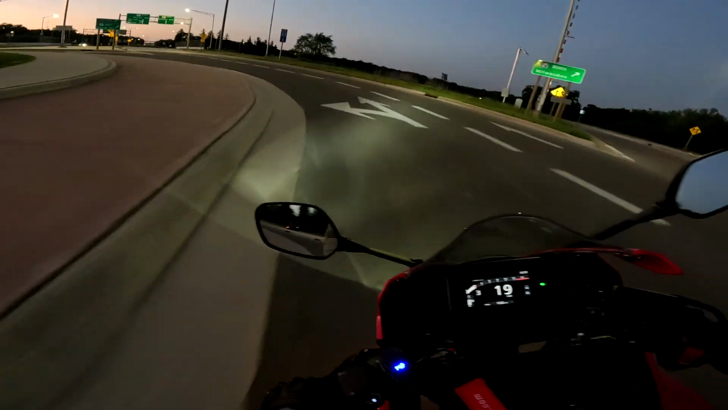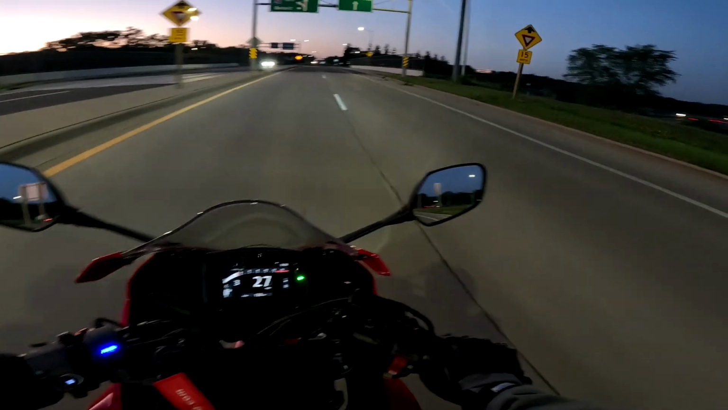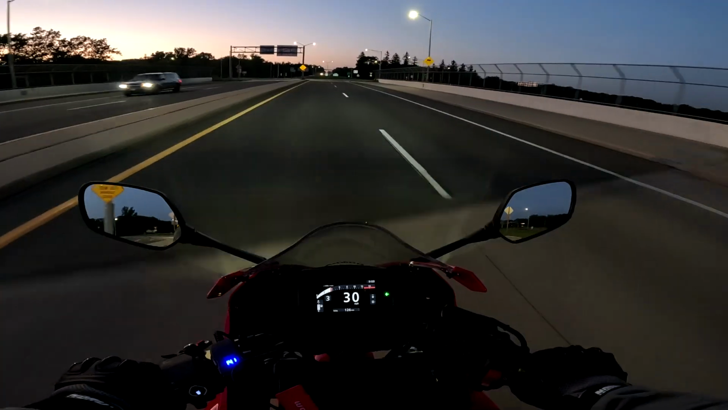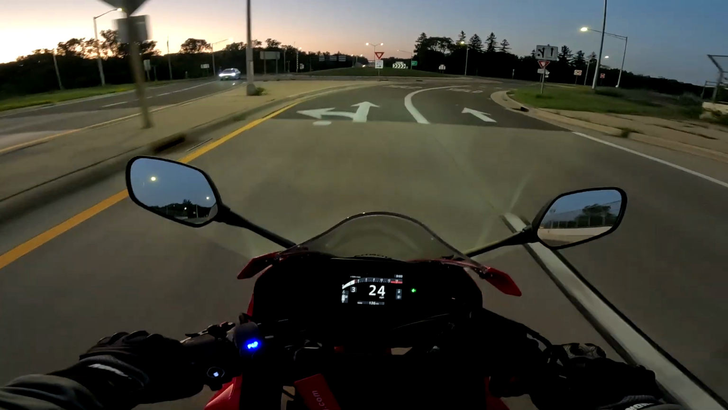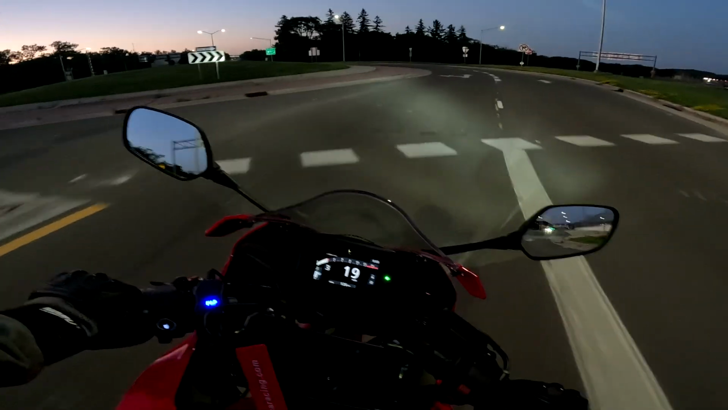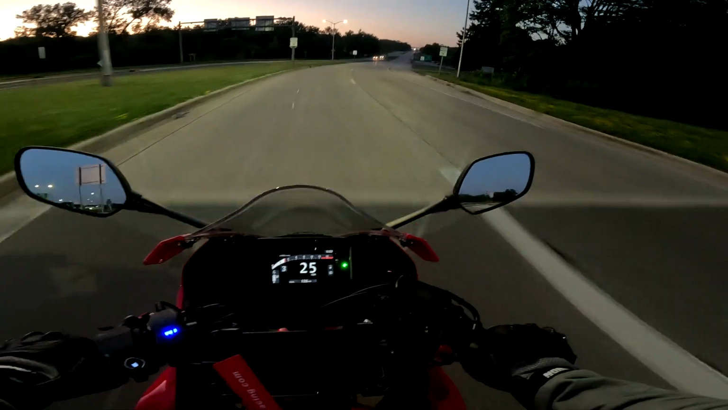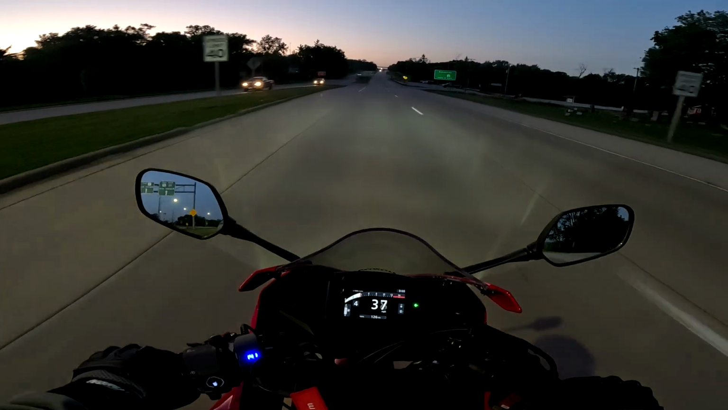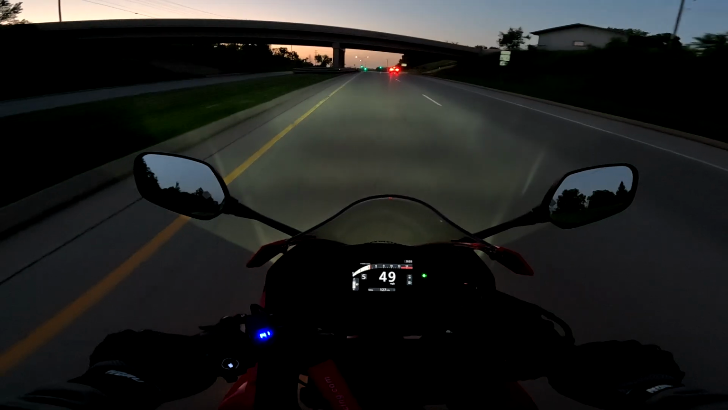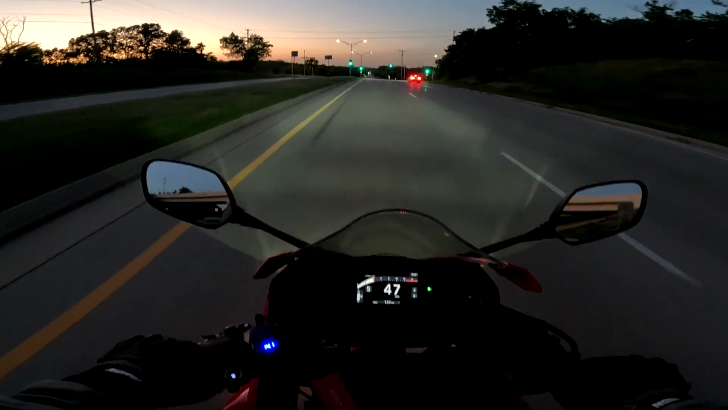I just can't believe how stable this motorcycle is. I guess the one word I can use to describe this motorcycle is just effortless. There are so many words I can use, but I love this thing. I really just wanted to get out and put a couple miles on it while I can, before it rains and while it's not super hot out.